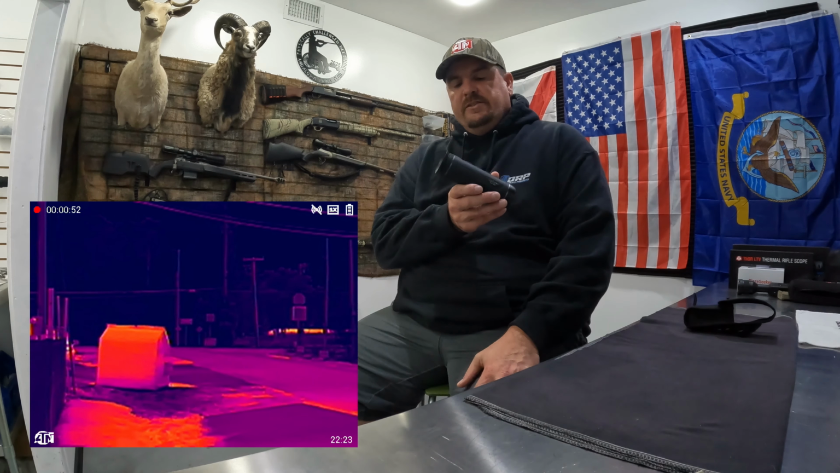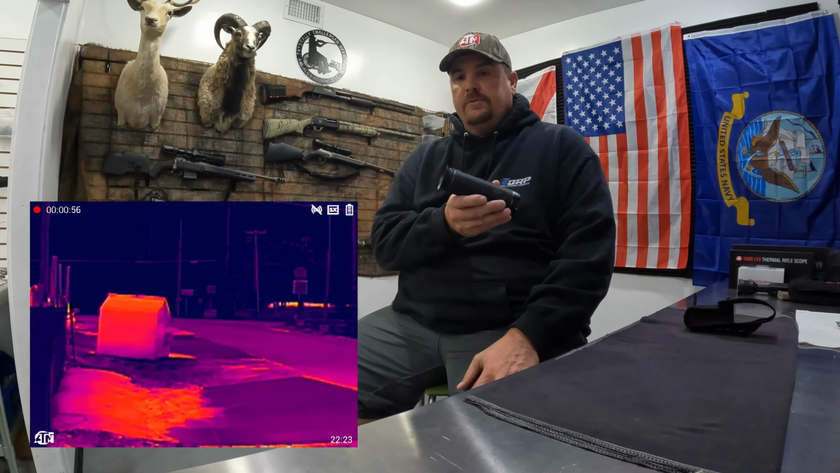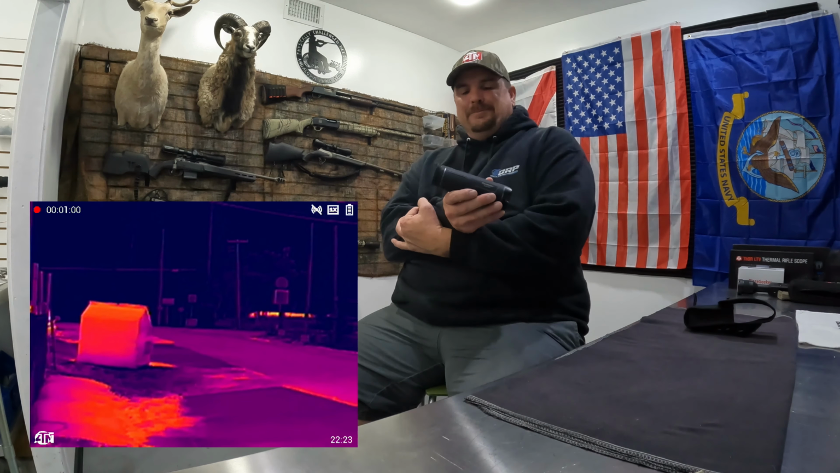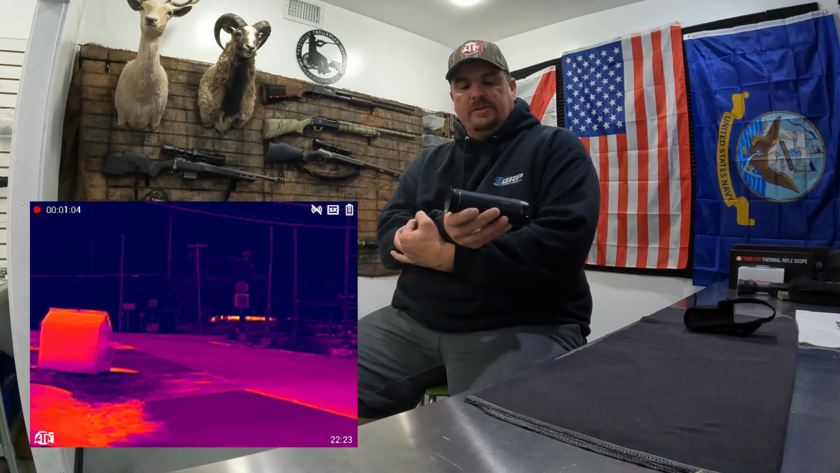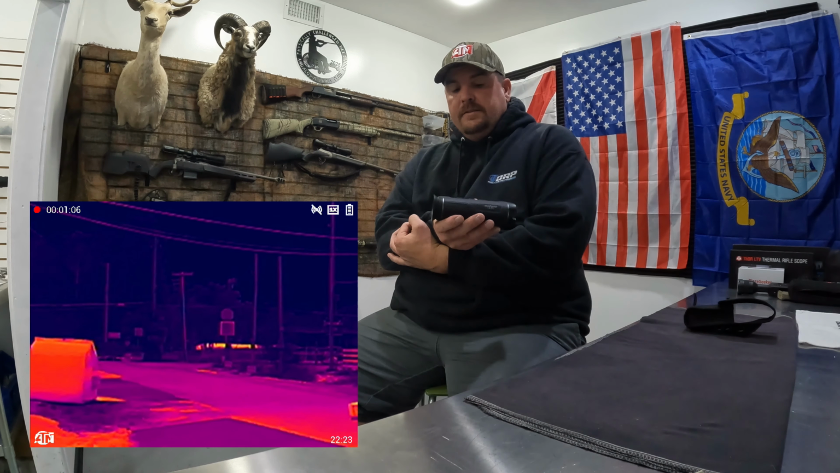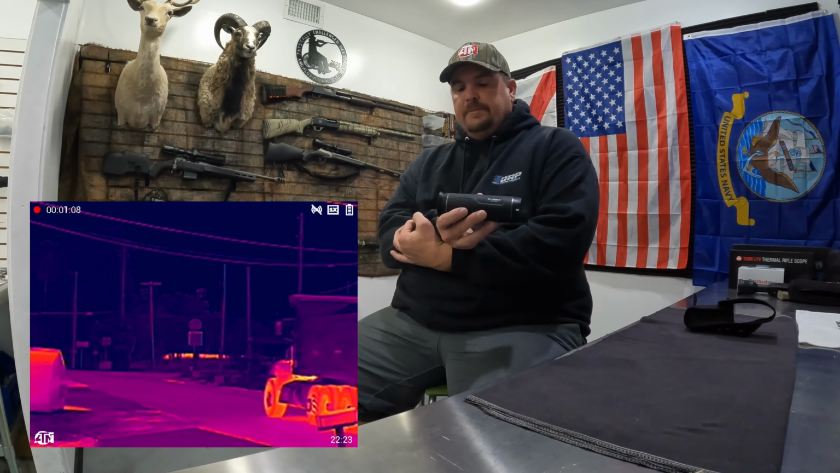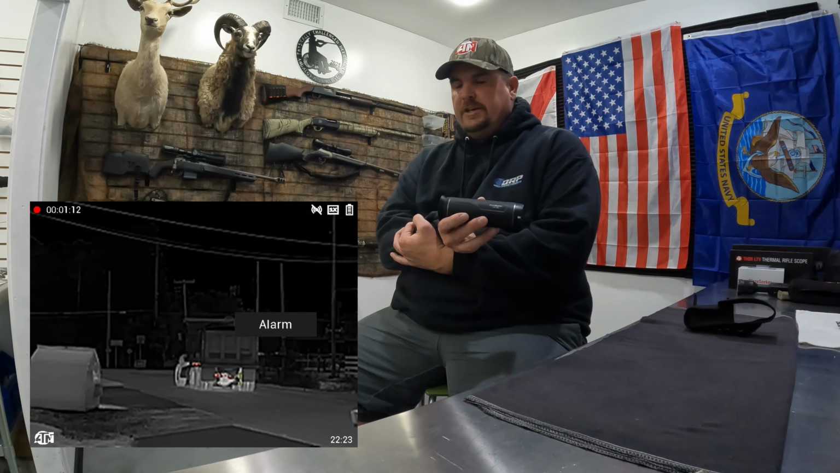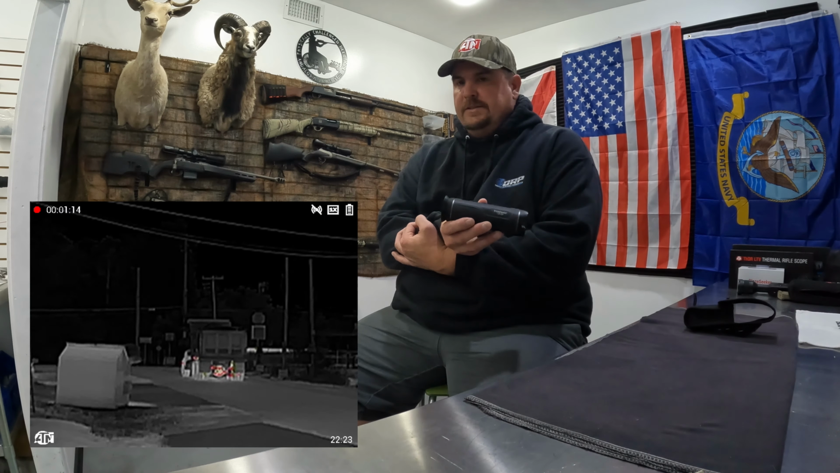On this traffic video, you'll see that I go through the different colors. You can see the cars and trucks going down the road, some more semis, and like I said, semis look really cool in the thermal. So I go through all the colors. You can see how clear it is. And again, it really shows that, is the picture perfect? No. Does it need to be any better to accomplish the job? No. It's just fine.